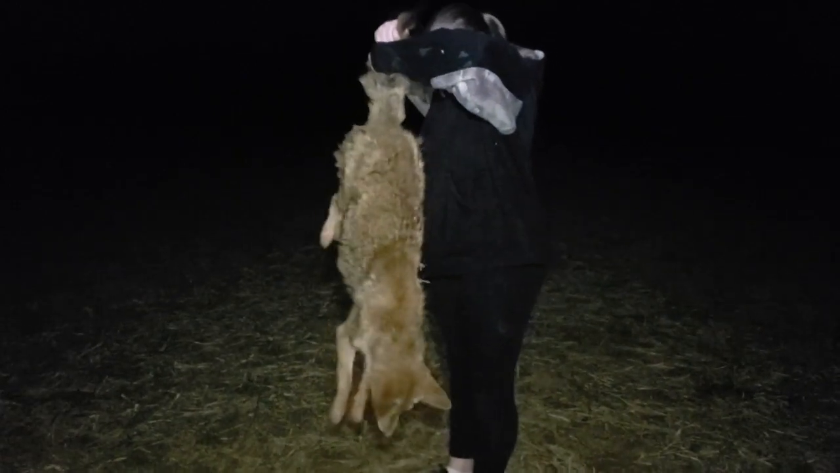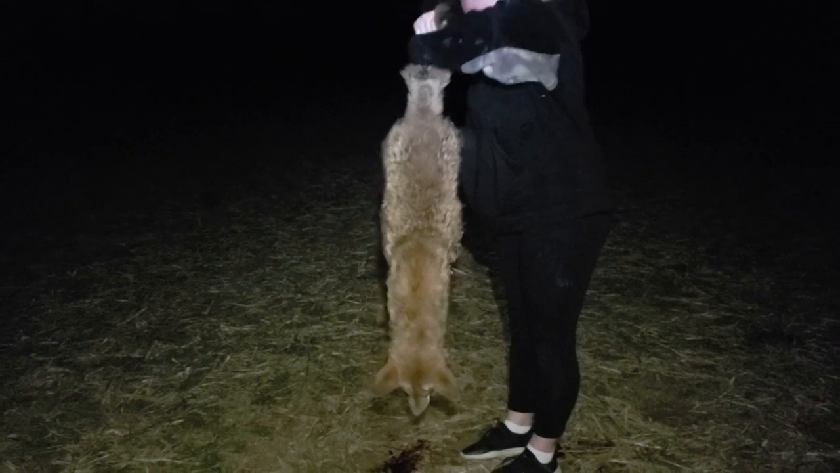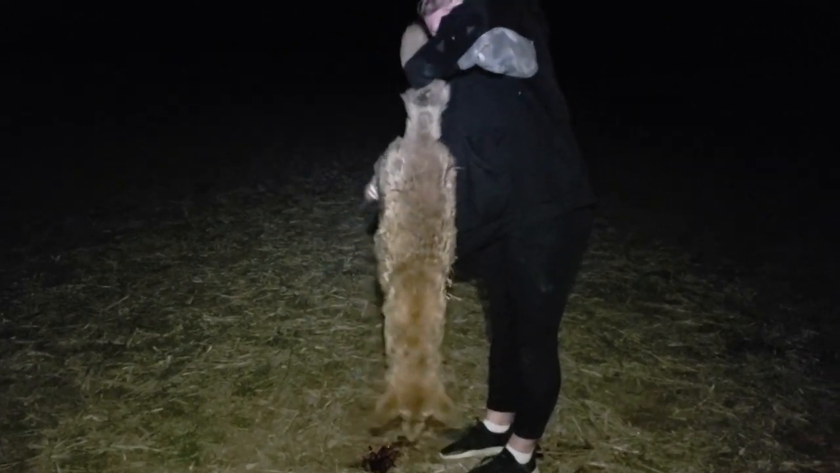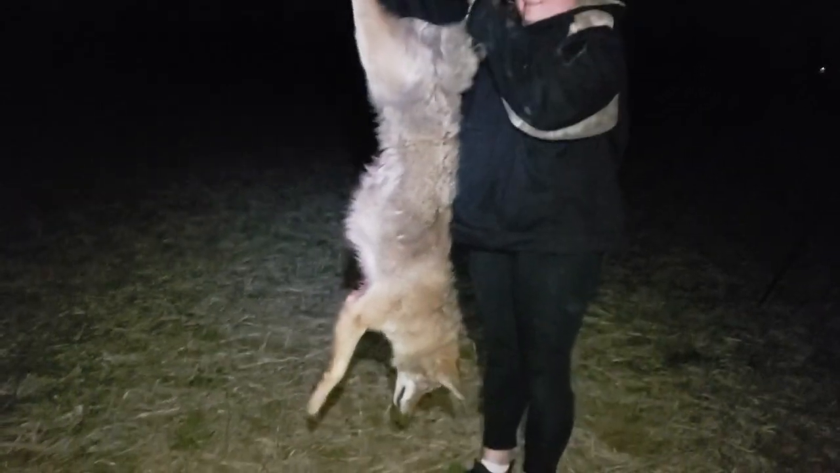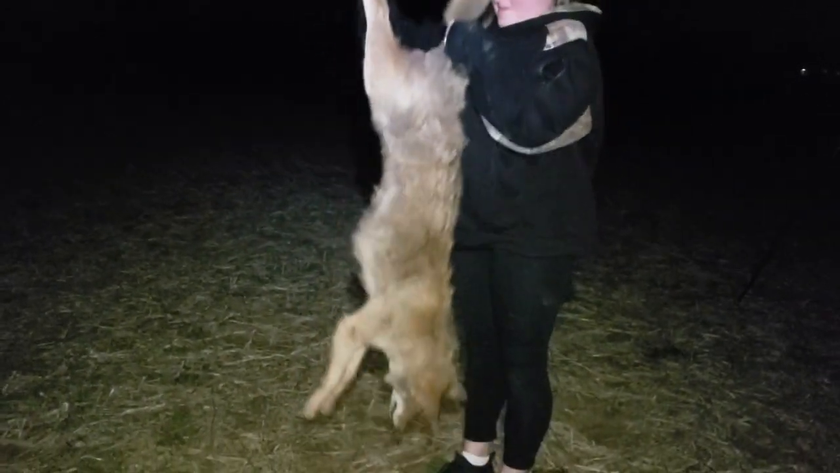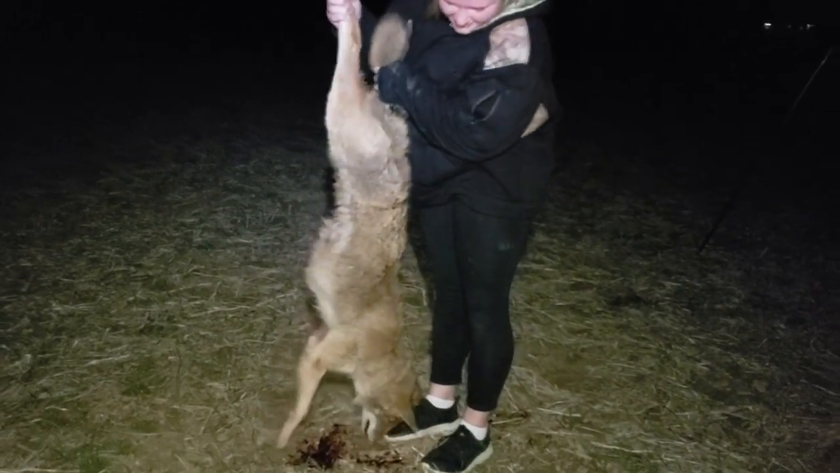It's a big old male. Yeah, don't show that side. That's where it came out. Turn him sideways. There you go. What do you think he weighs? Maybe a good 30, 40. I'm thinking 30, 30, 40. Yep.